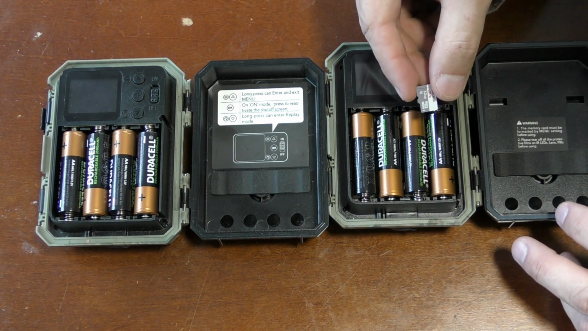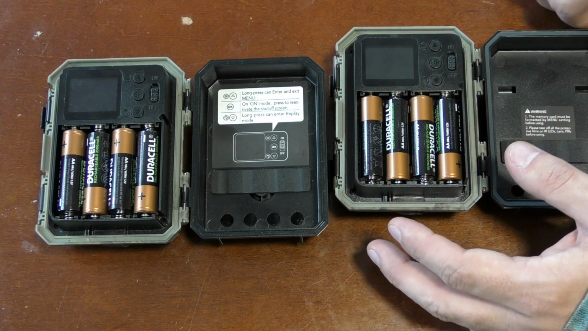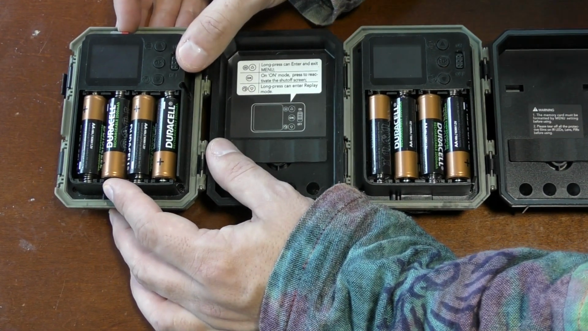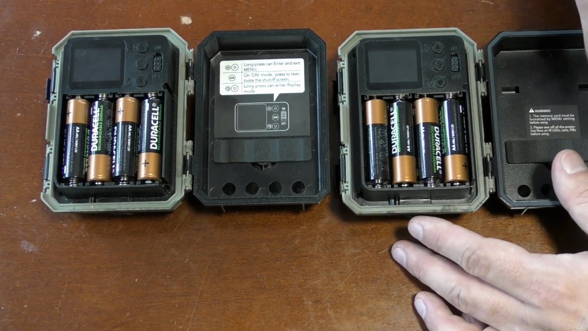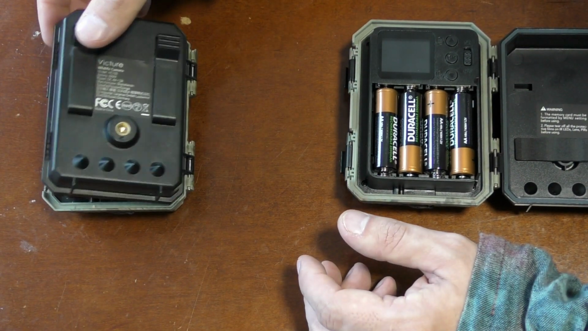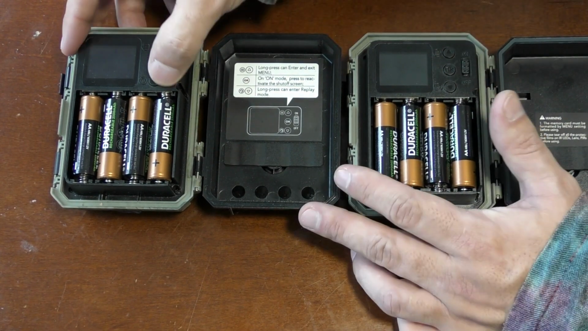So, placing the correct cards inside, the 32 gig card. I'm going to place that in there. Both of these cameras are running on rechargeable batteries because they do get through the power quite quickly, and it will end up being expensive to constantly buy new batteries. I tried my Victure camera with rechargeables and it works absolutely fine. So I'm going to turn them both on.